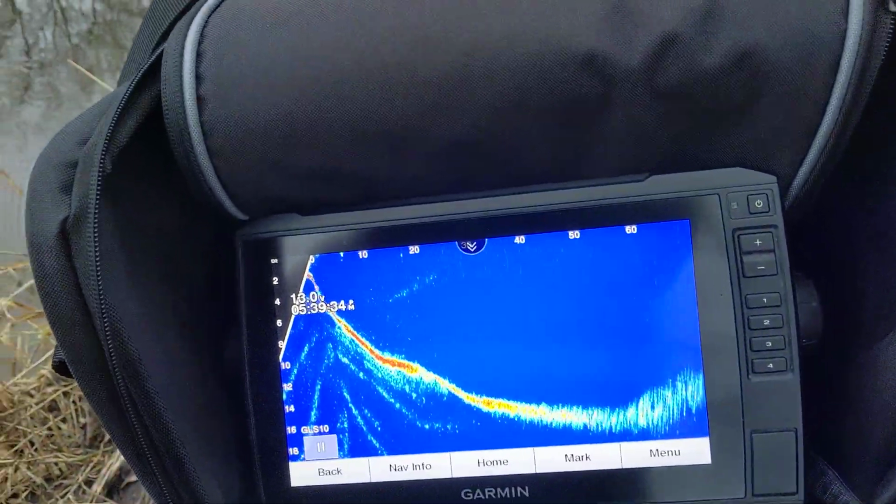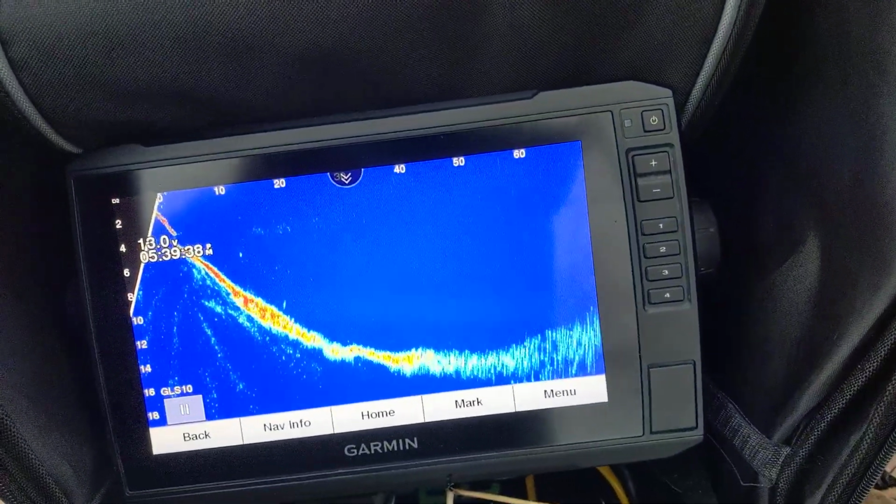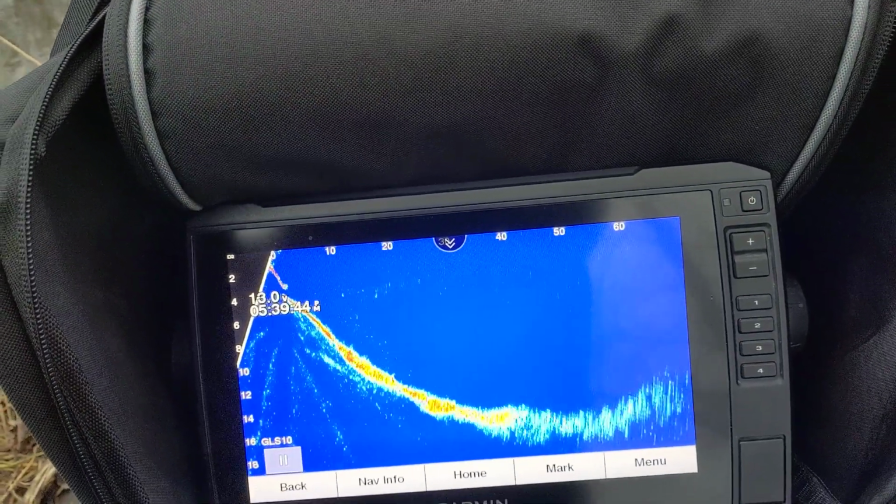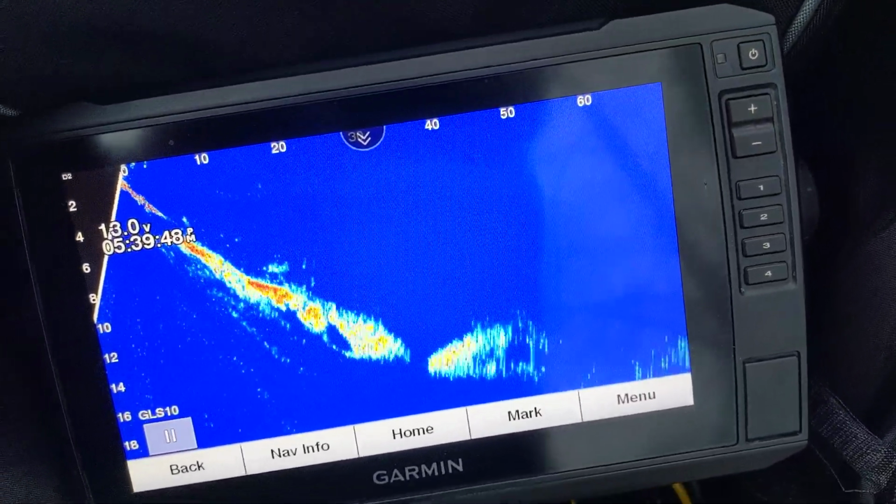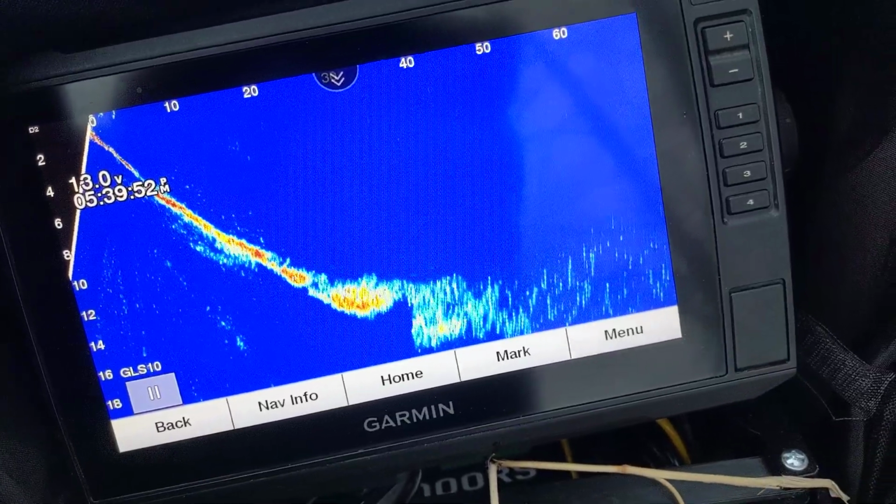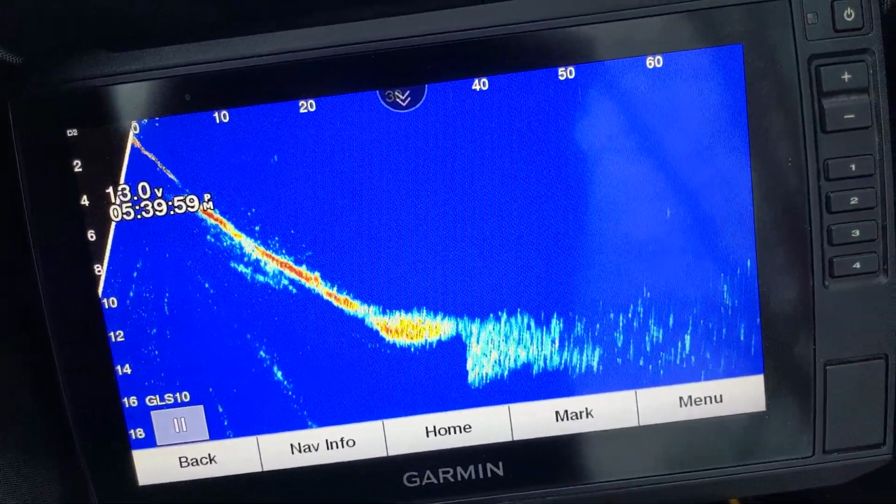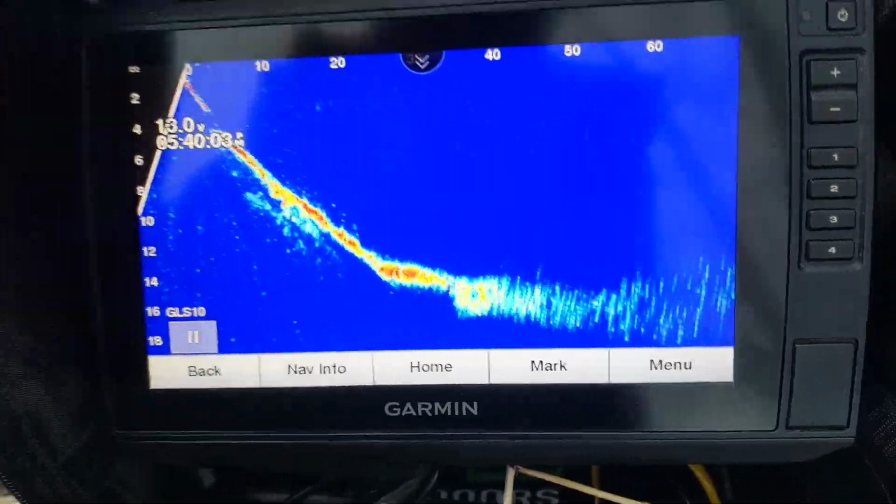Now I'll kind of show you here what I'm talking about with rotating it. So here's where, see where this rock comes in again. So here's that stuff on the bottom. So when you turn this, see, you're just getting a different view. It's almost kind of like you're starting to get into the side imaging portion of it, but you're just kind of seeing things at a different angle. And sometimes that makes a big difference.